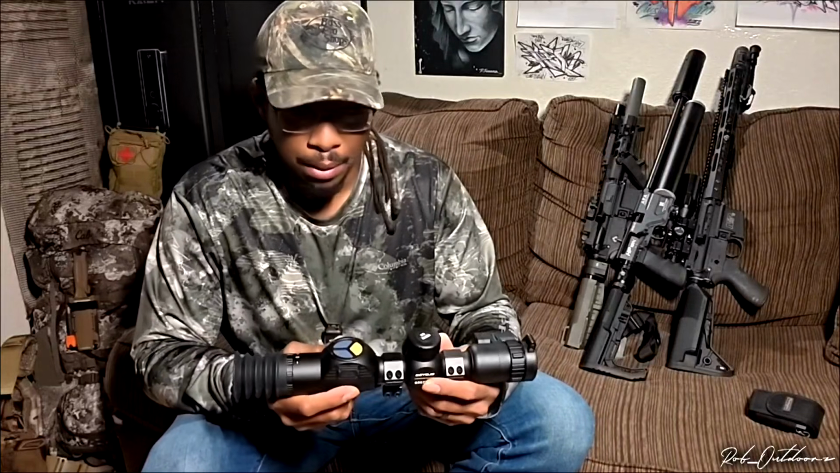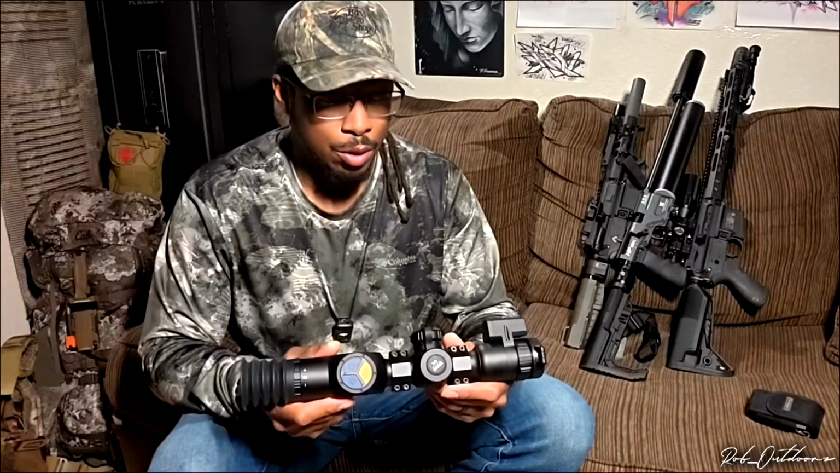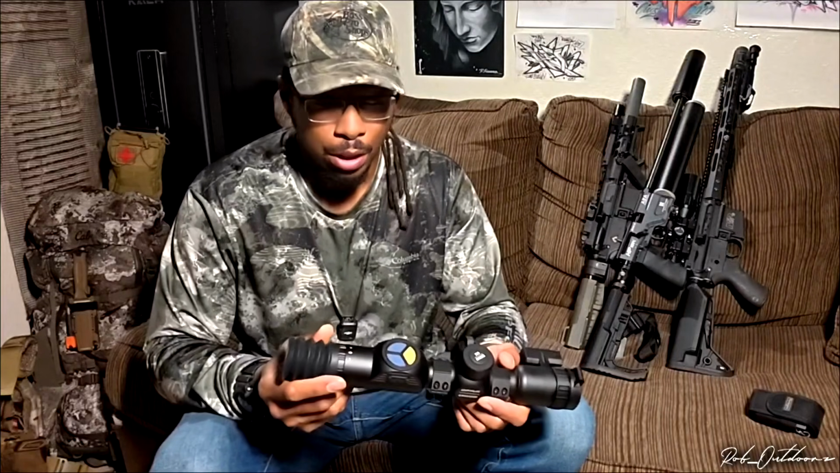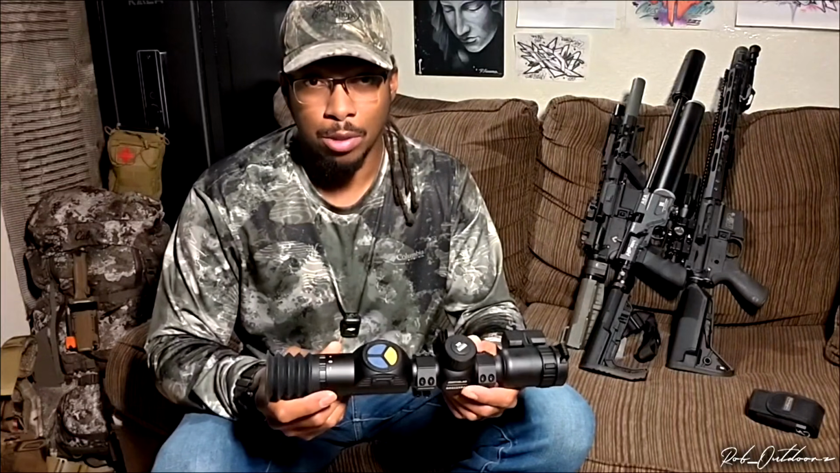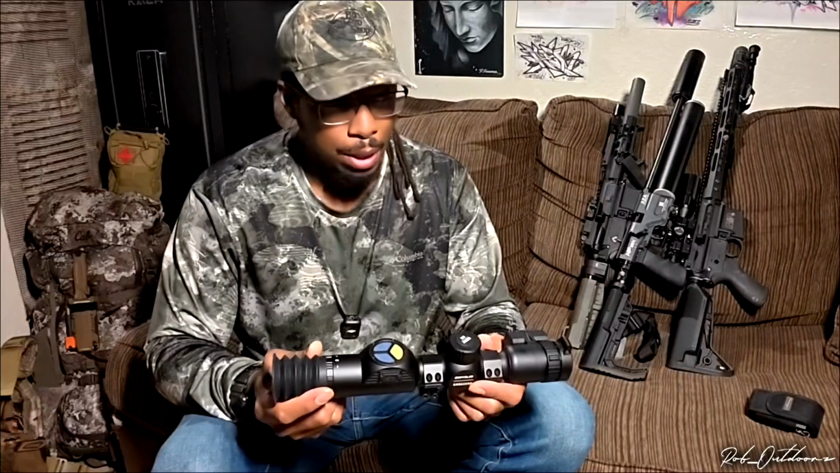So I've had this optic for quite a while now, and I've been playing with it. I've done a couple of small game hunts with it. I've used it just to play around and learn the scope a little bit. I'm no expert when it comes to thermal optics at all, so this is all kind of new to me.